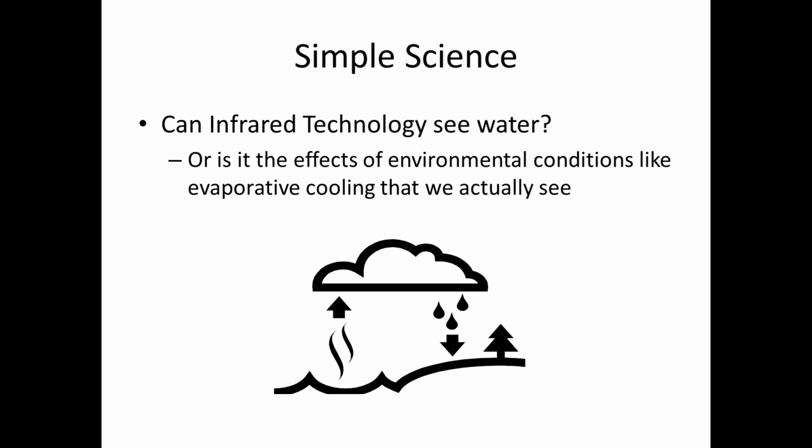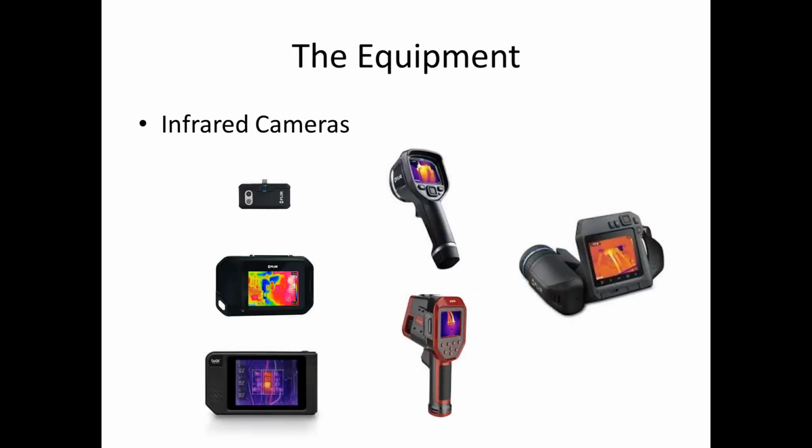That's where other tools like moisture meters will be important. So good training is important, so that you understand that going into it. Be careful not to say it's not wet just because you happened to look at it with an infrared camera.